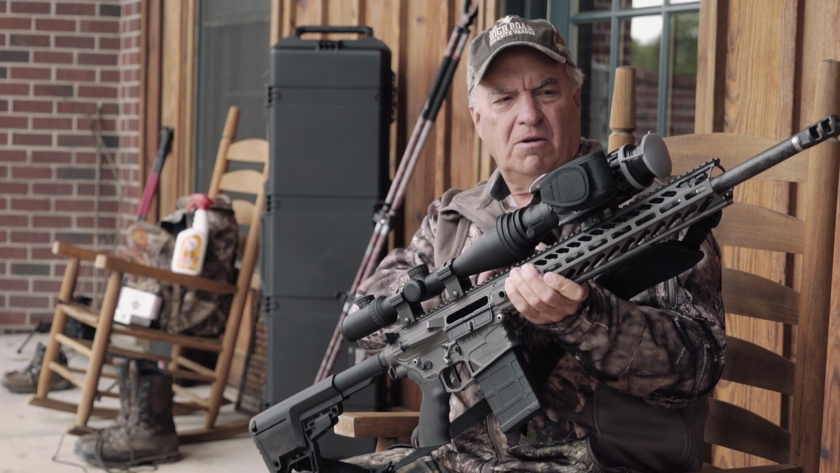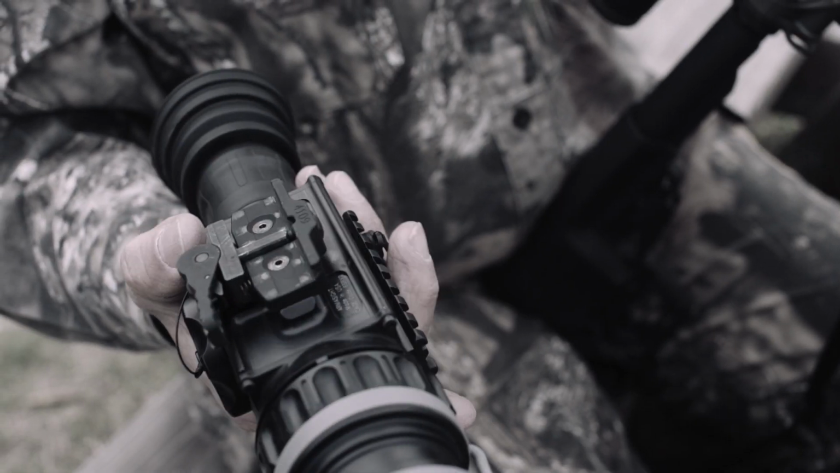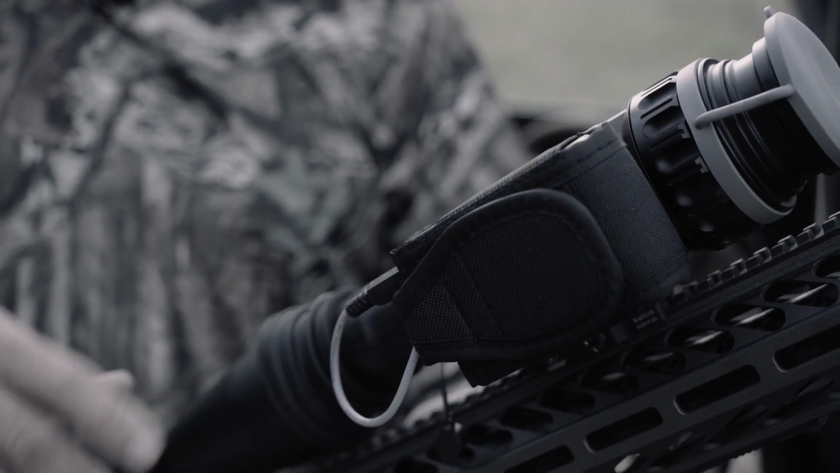It is extremely light. On top, the Nemo has a long rail, and on the rail in front of the Trijicon there's an Armasight Apollo thermal unit and a record deck on that.